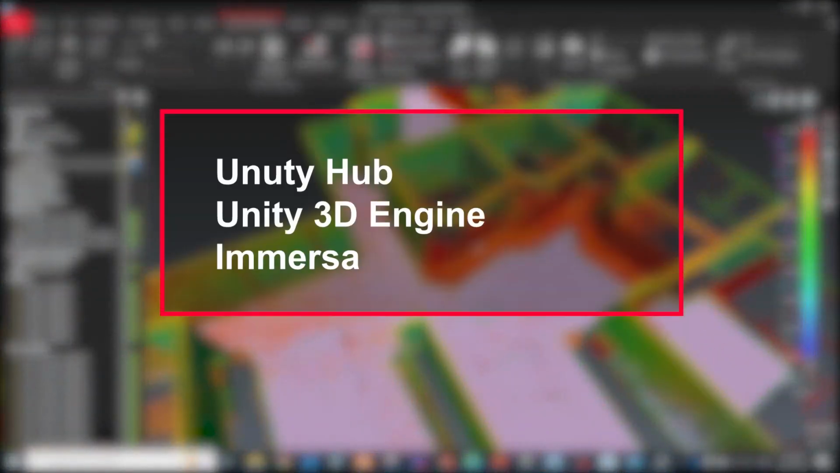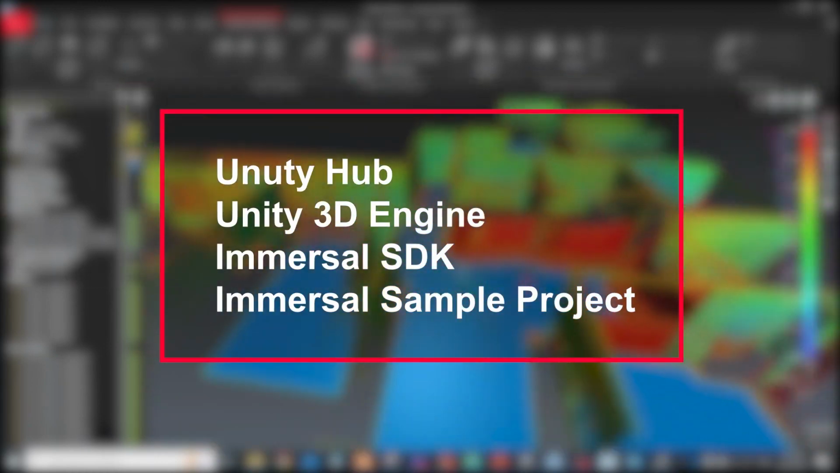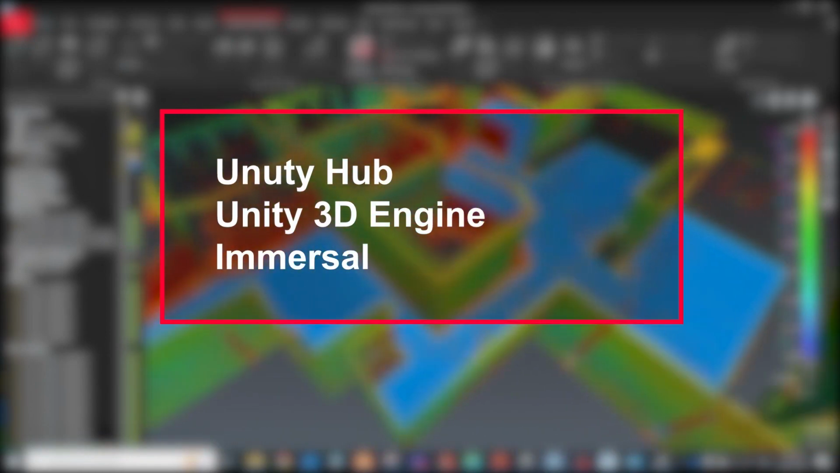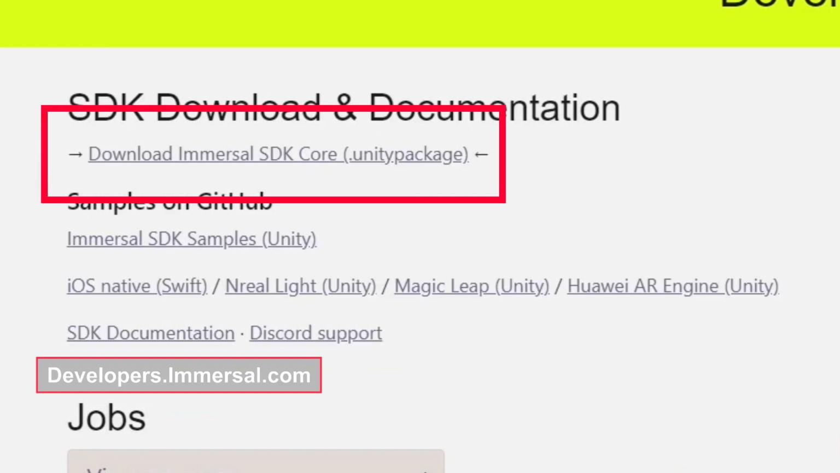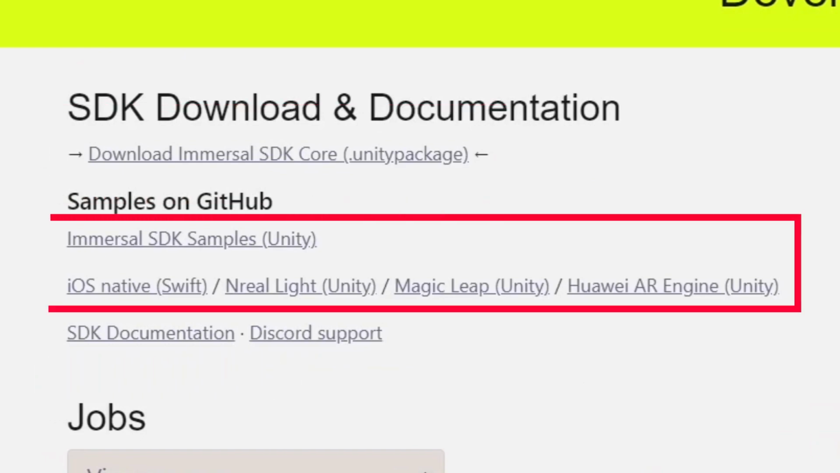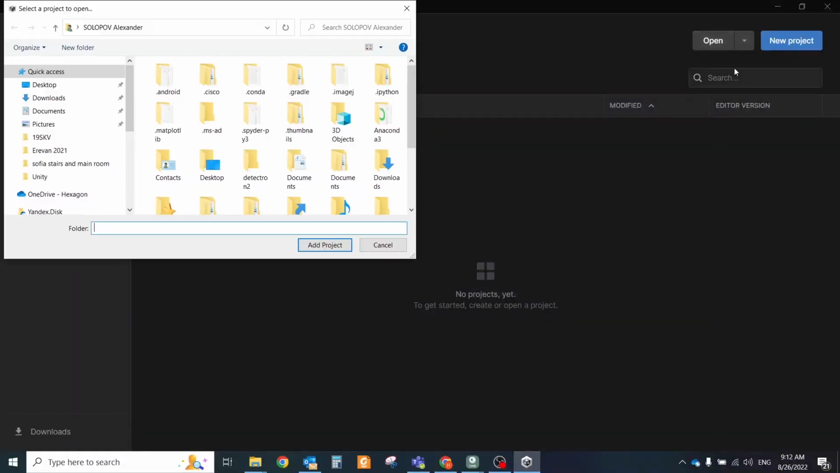For that, you will need to install the below components: Unity Hub, Unity Engine, Immersal SDK, and Immersal sample projects. Install Unity 3D with default settings and install the Immersal SDK from developers.immersal.com, and after that download from the same page the sample project that will be suitable for your device. It could be Android, Huawei, iOS, etc. Add it to Unity Hub and run it.